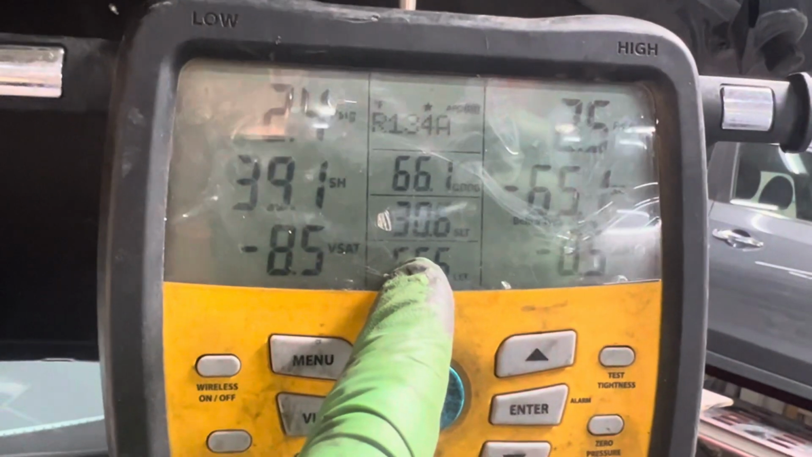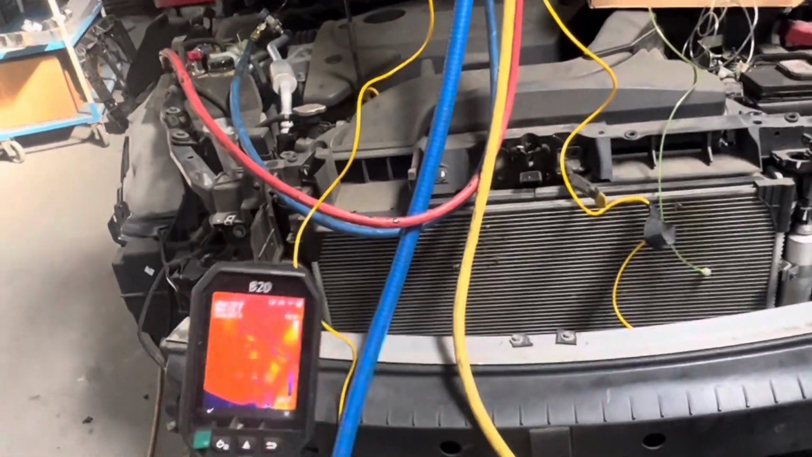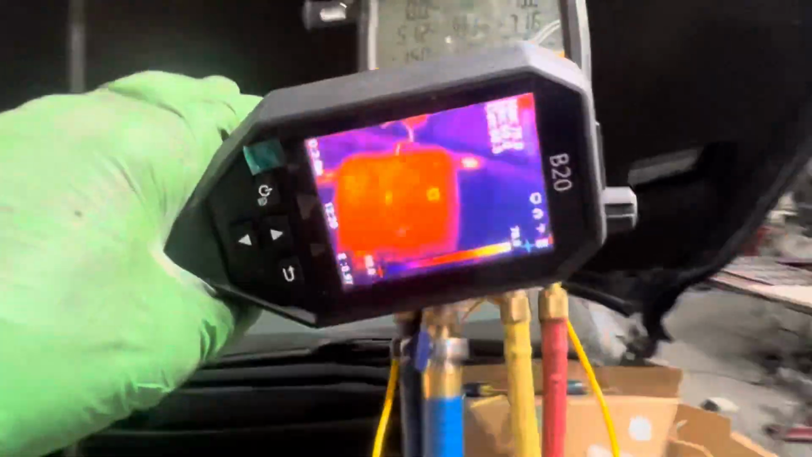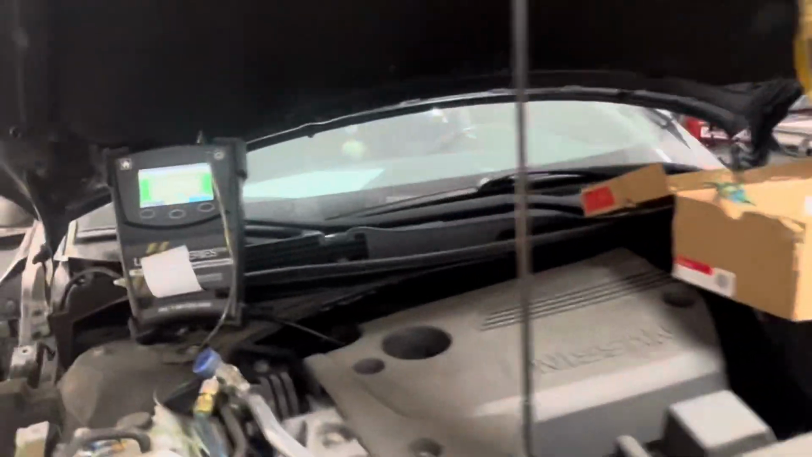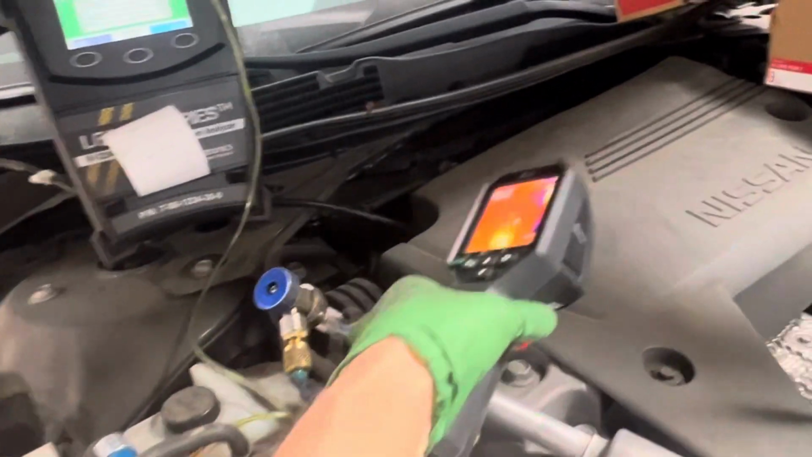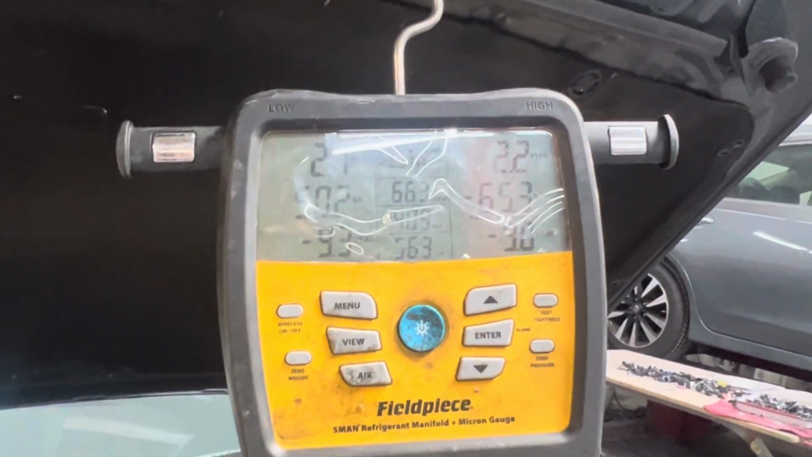Now, when you see the temperature start going up, that means there's no more liquid at that point. The aluminum is starting to absorb the ambient temperature and heat that line back up, because the liquid has just vaporized. You'll see the temperature's going up now. And we had pure refrigerant, it's 134, only a little bit of air in it, and we're pulling out from the vapor line only. We just got down to -3 vacuum, but now it's going back up.